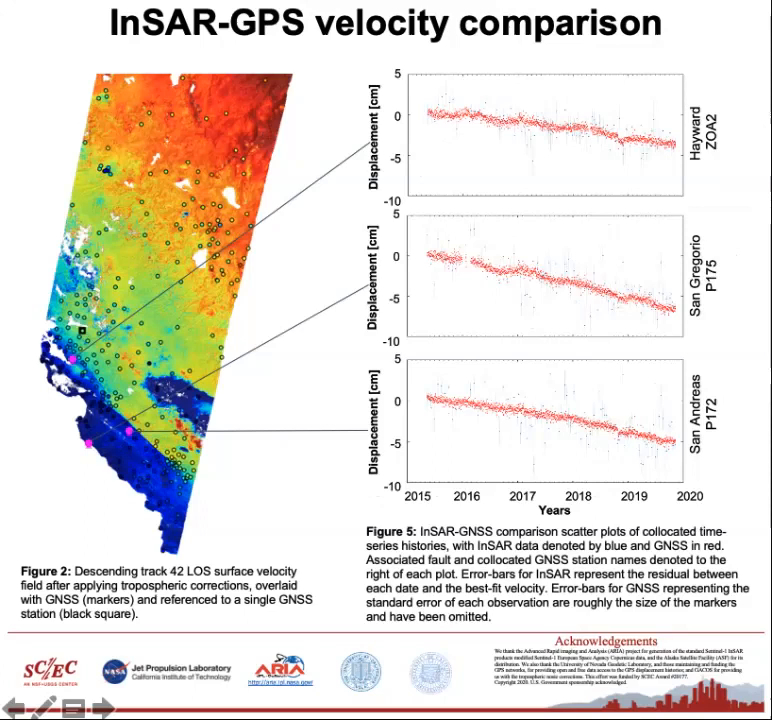Now let's look at some time series histories of the co-located GNSS and InSAR observations spanning descending track 42, where all observations have been referenced with respect to a single point denoted by the black square north of the Bay Area. Time series histories were selected adjacent to the Hayward Fault, San Gregorio Fault, and the San Andreas Faults, respectively. And InSAR and GNSS station displacements are denoted by blue and red markers, respectively.